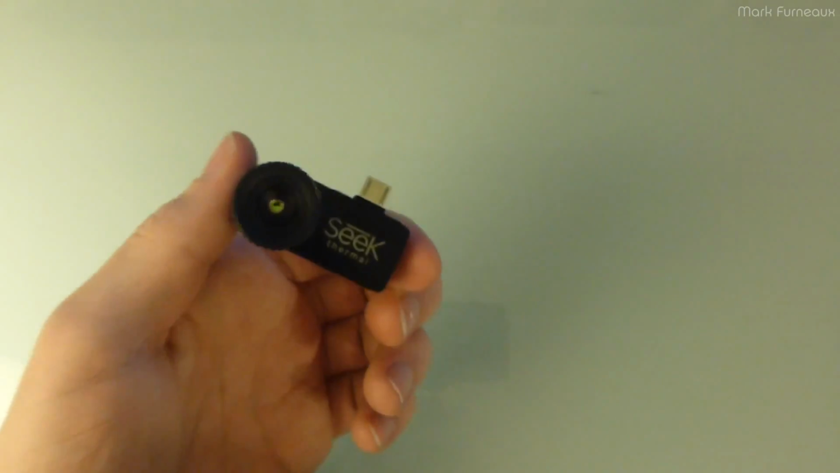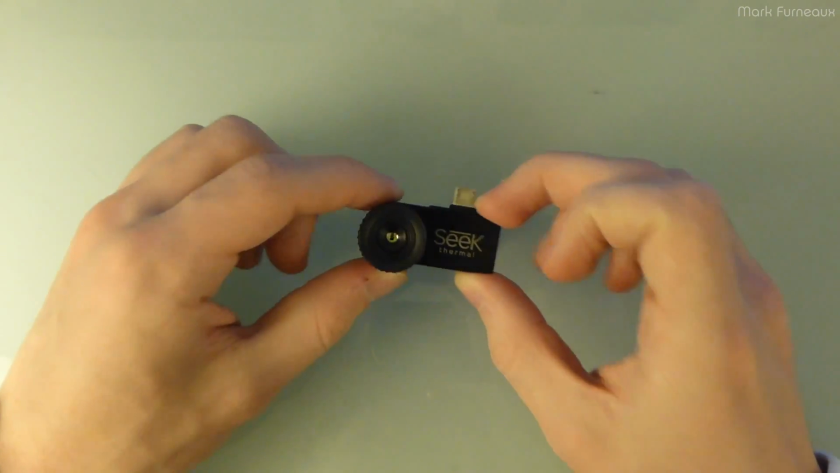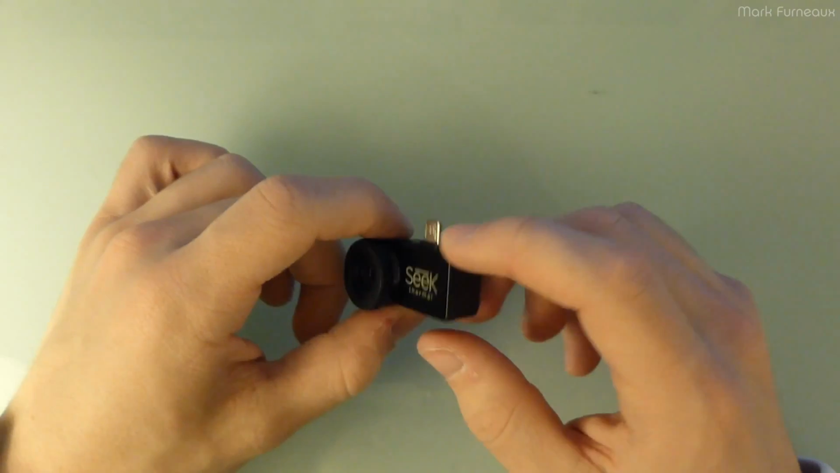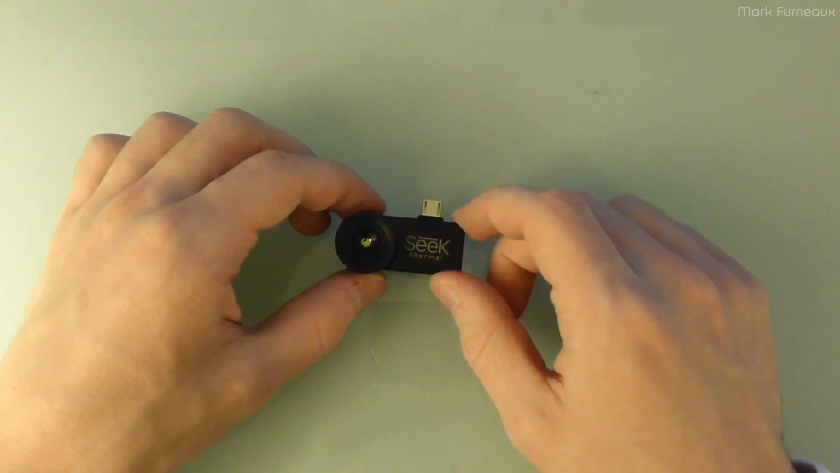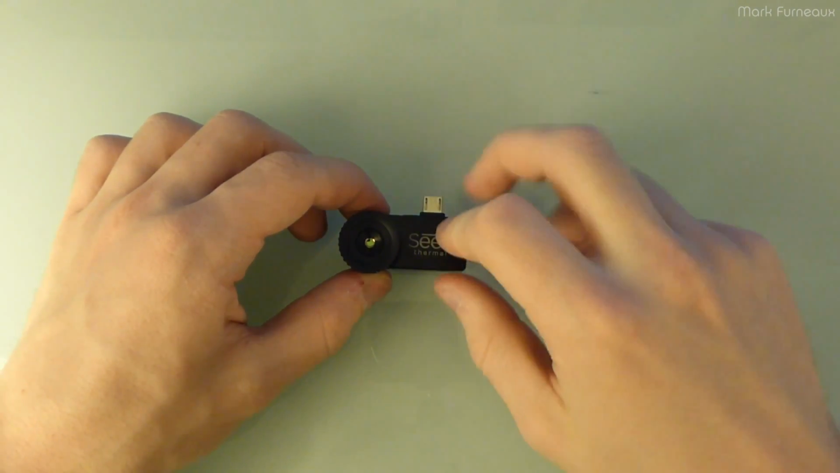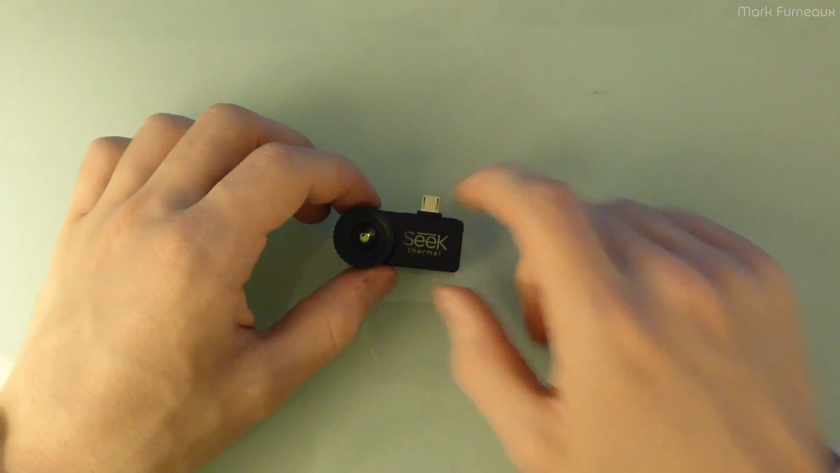this will destroy the batteries in your phone. This itself really doesn't use that much power. If I remember correctly, Mike's Electric Stuff measured the power consumption of this as about 90 milliamps or so, which is really not that bad. But the processing power that the image processing uses will drain your battery like no tomorrow.